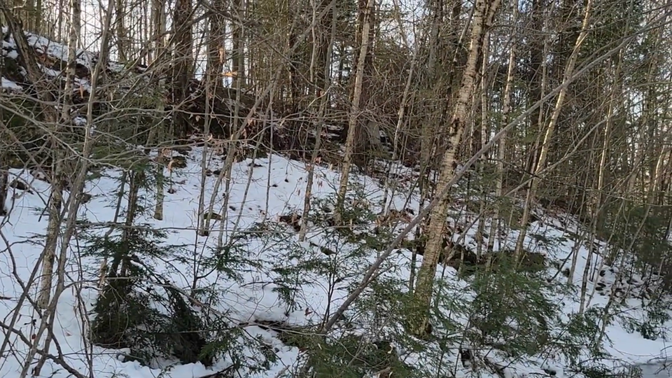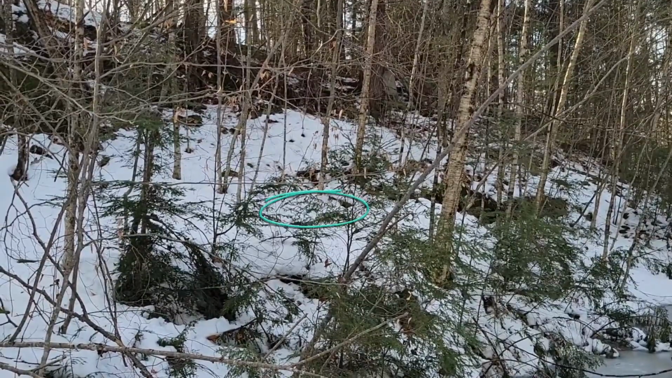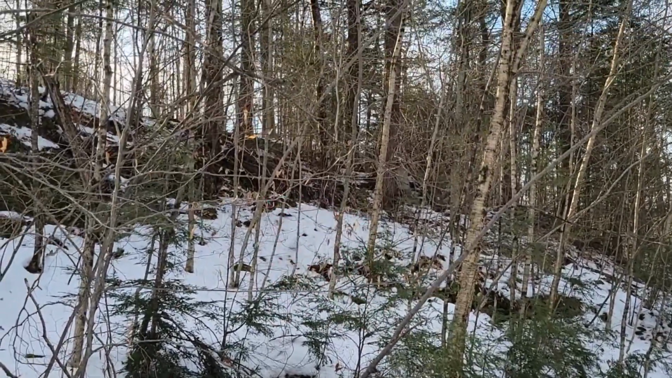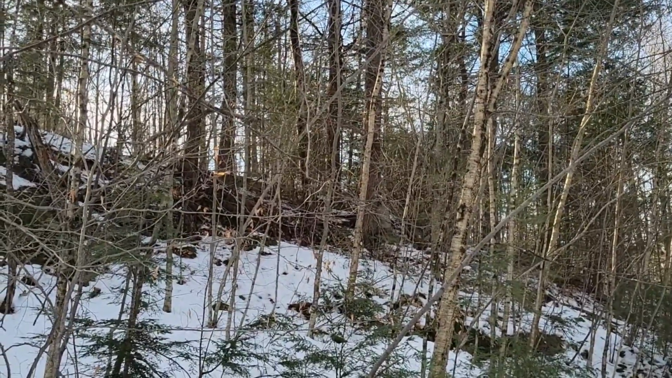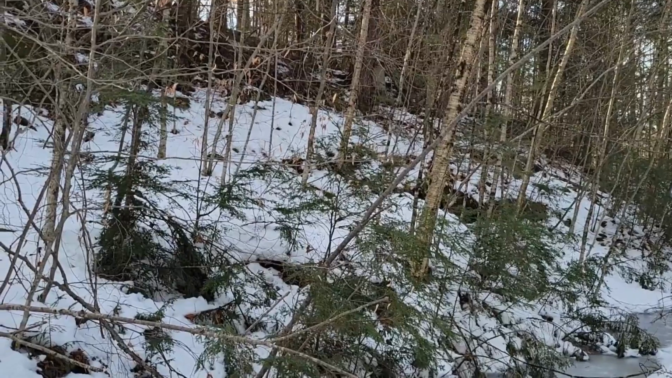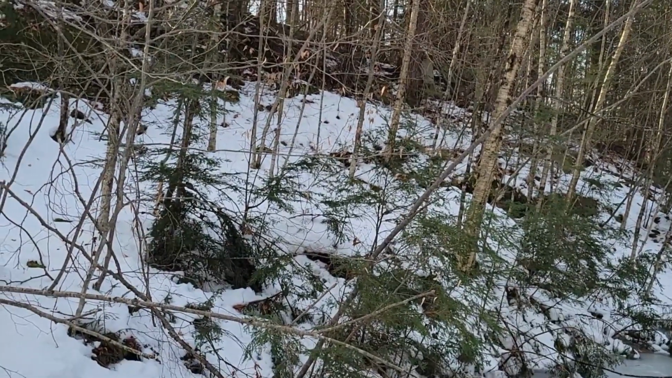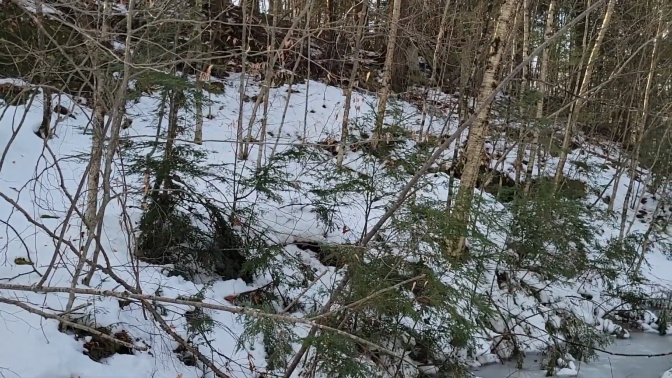Well, guys, we don't always get to see wildlife on my hikes, but this is special, well, I mean, it's special enough. Oh, there he goes. That was a snowshoe hare. I see them on the cameras now and again, but it's been several years since I've seen one in person, so that was kind of nice to see.